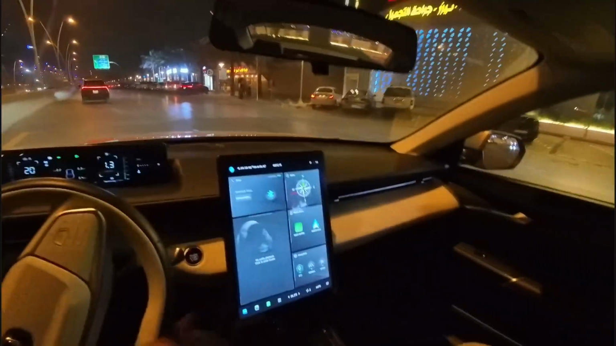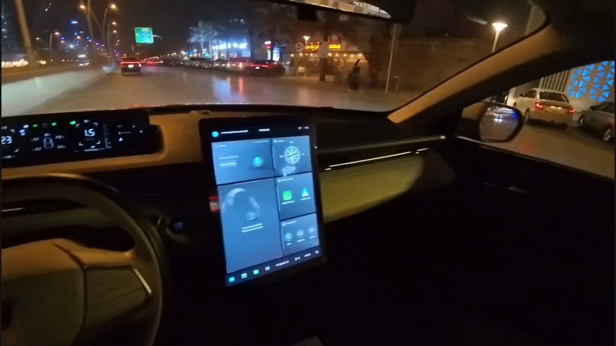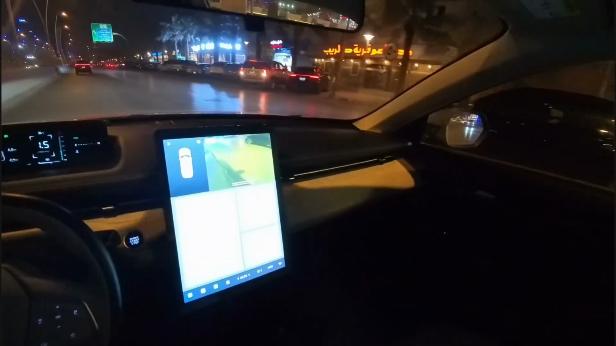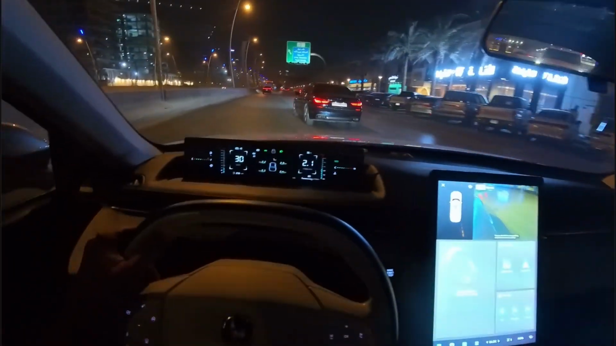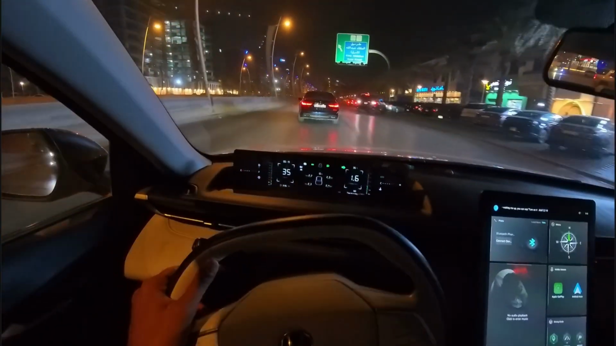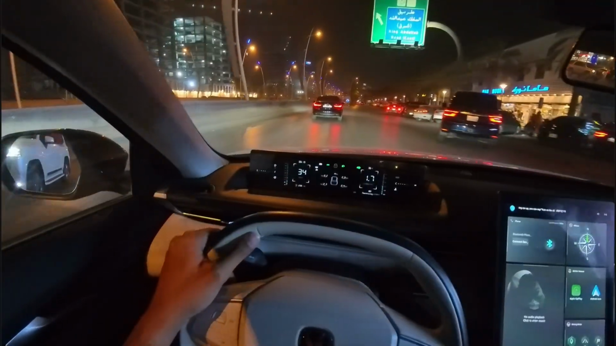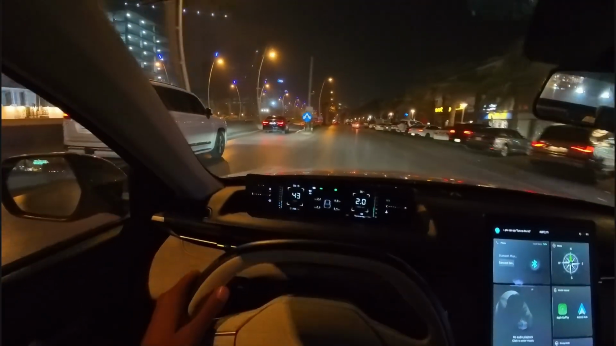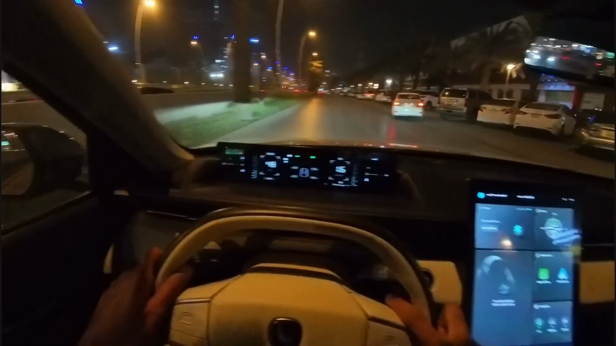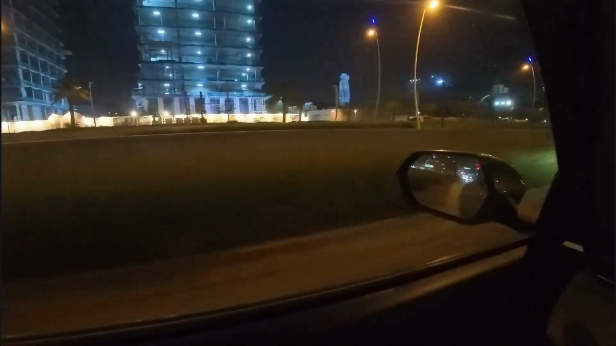A very beautiful BMW. I don't know which model, but a BMW it is. I'm not sure which one that is. I couldn't even see. So here we are. A white Changan Eado was standing over there, parked, and there they have some towers being made.